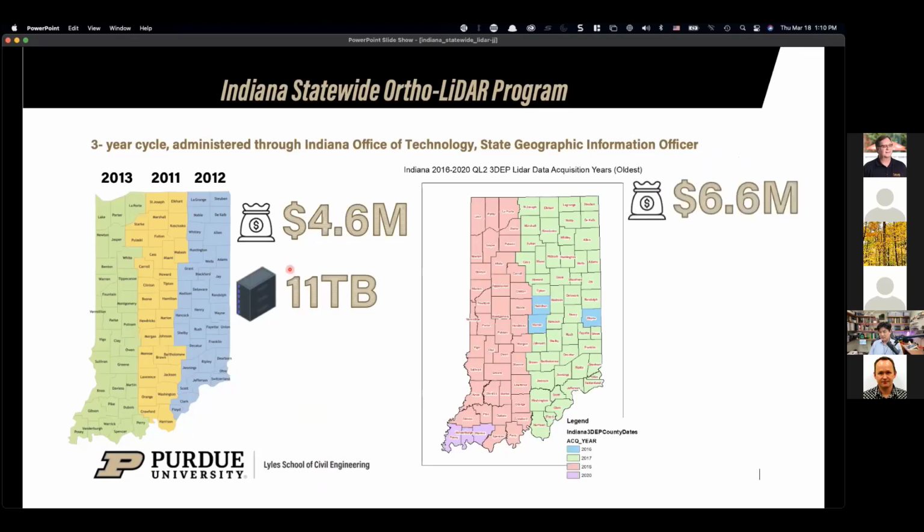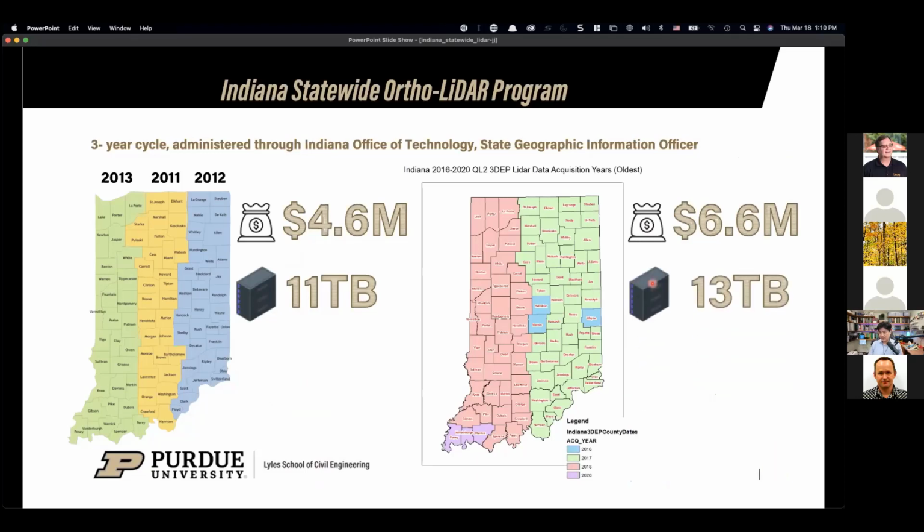And the more recent data collection was about a $6.6 million investment to make this happen. They happen to be about 13 terabytes of data collected out of the two statewide LiDAR data collection cycles. And if you just add these two numbers, it is over $11 million of investment that has been put in to collect this kind of data set.